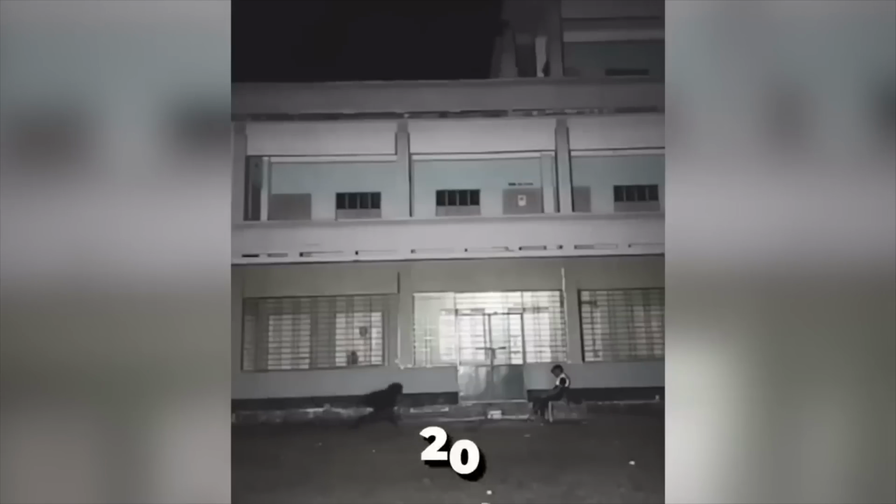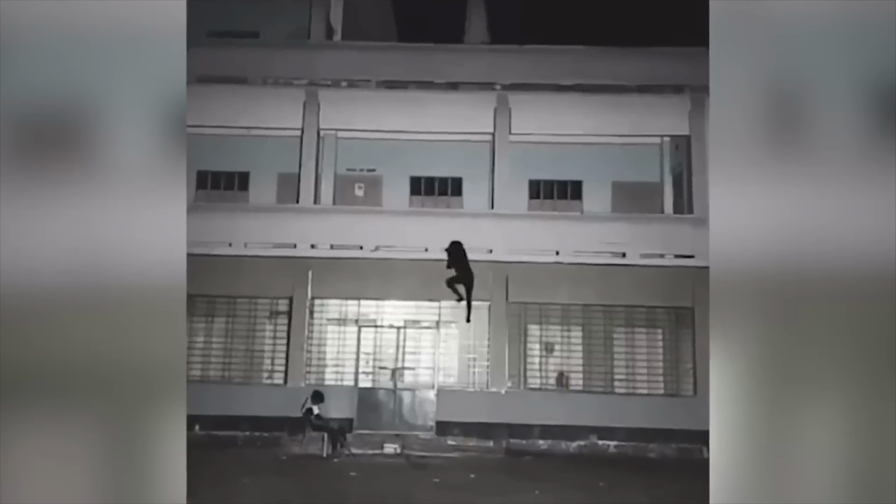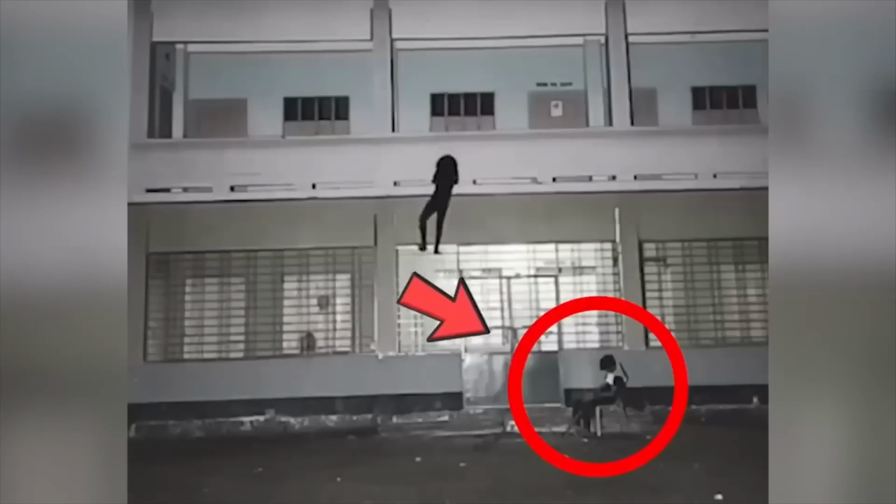A thief. This clip was recorded in 2018 and was posted on the internet with a caption saying, "Ghost caught on camera." However, if you look closely, it only looks like a kid trying to sneak into a home. And then there's another kid sitting there. And not just that, we see a ghost walking on the roof too. So what do you guys think?